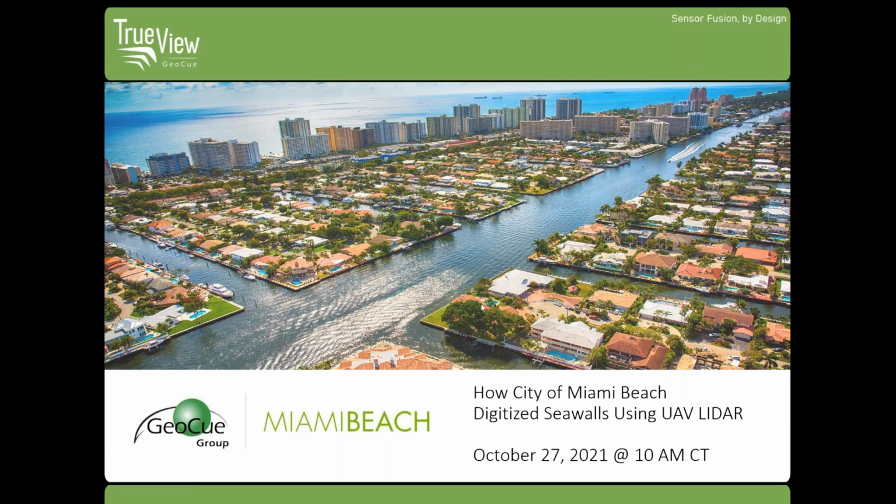Today, our longtime customer, City of Miami Beach, Florida, will be sharing their latest drone LIDAR and imagery project aimed at developing a strategy to monitor seawalls to address ongoing city flooding.